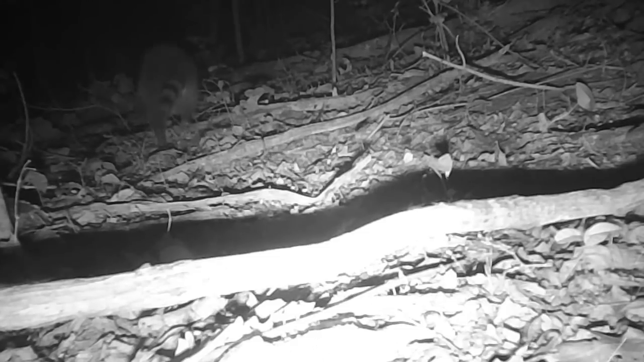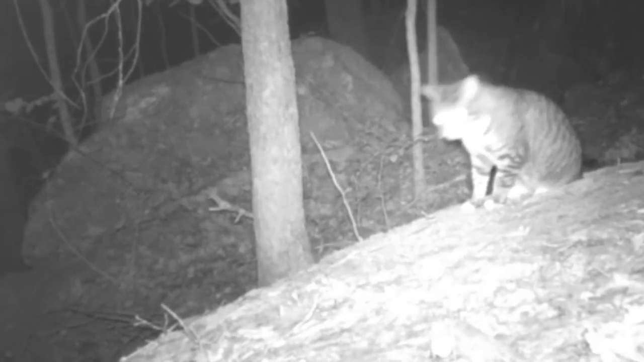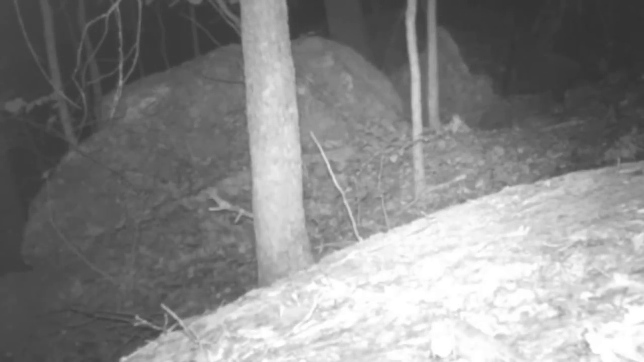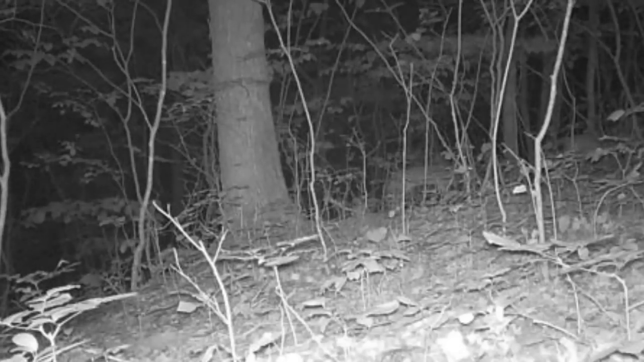And down at the acorn pile, old coon just passing through, just making a round. And there's old Socks. Seems like you only see Socks at night. And there's a deer herd moving through in the background.